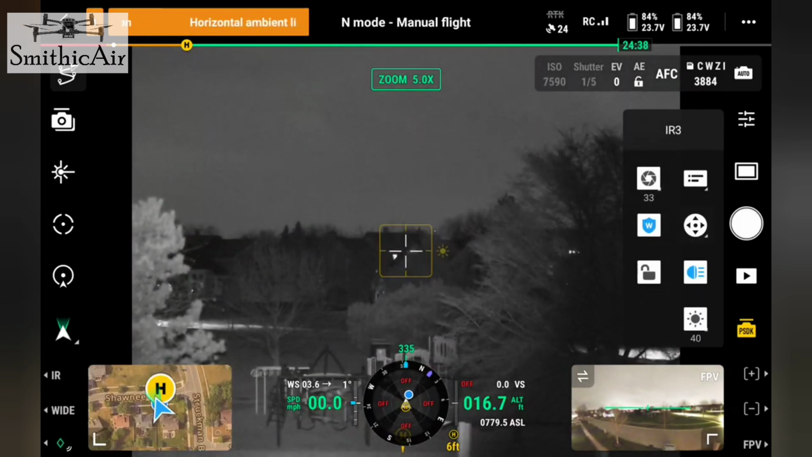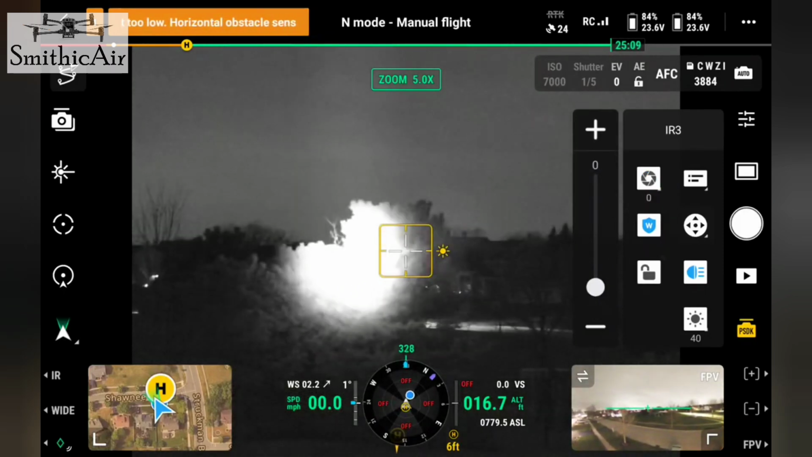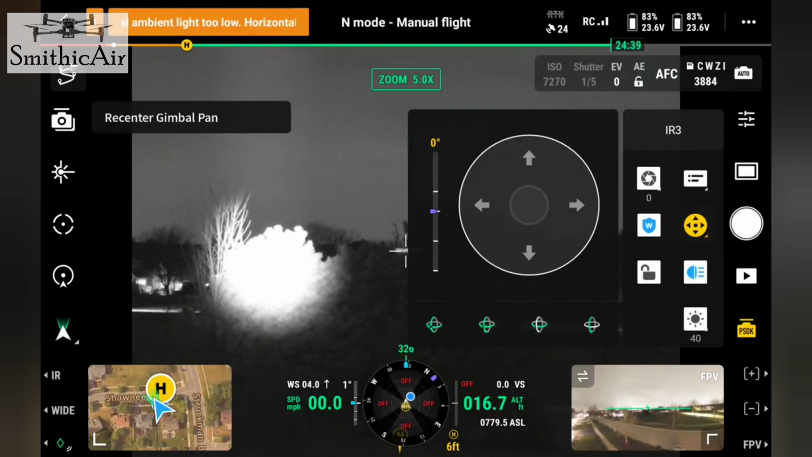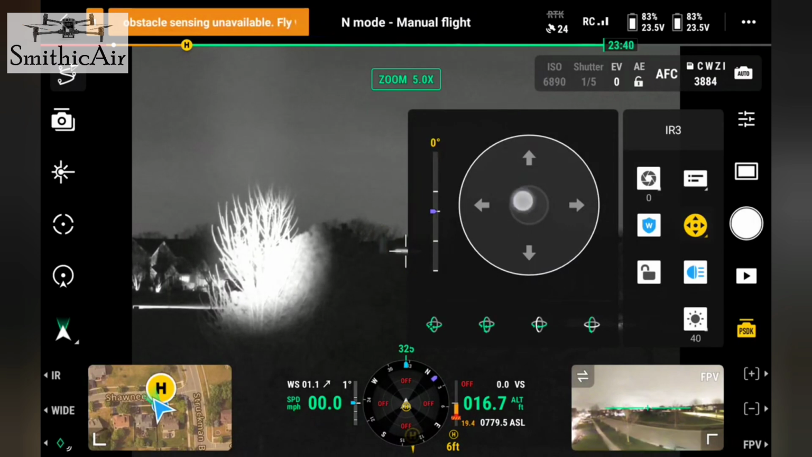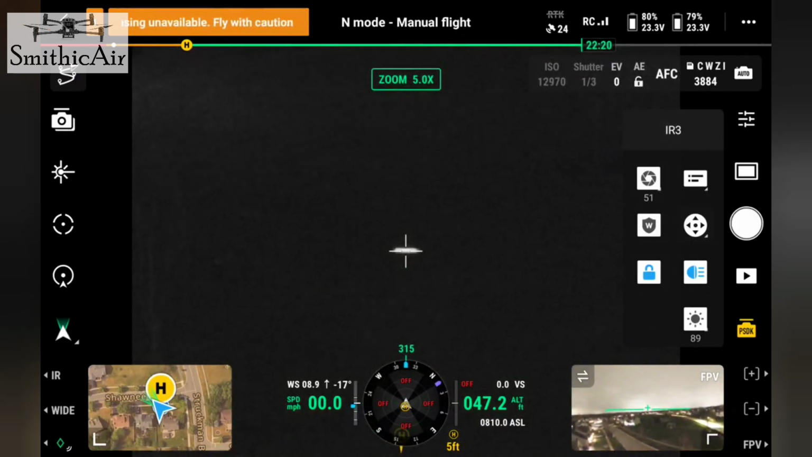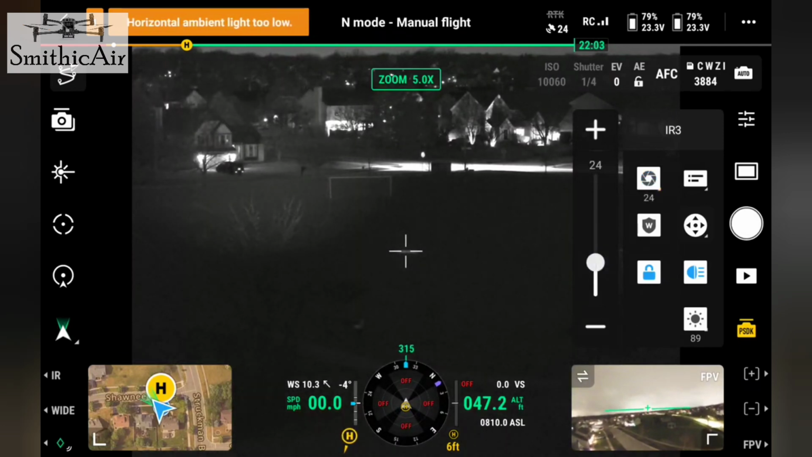So as you can see, it's moving, I just can't get the infrared spotlight to actually adjust with the camera movements.